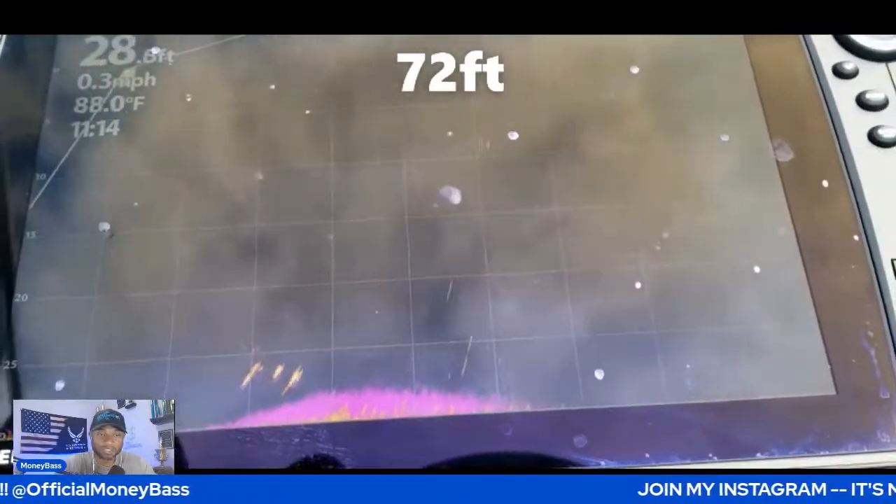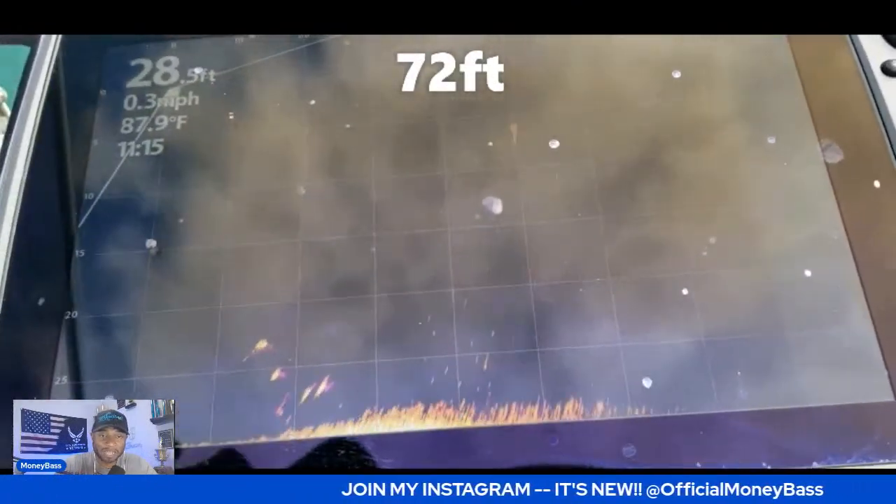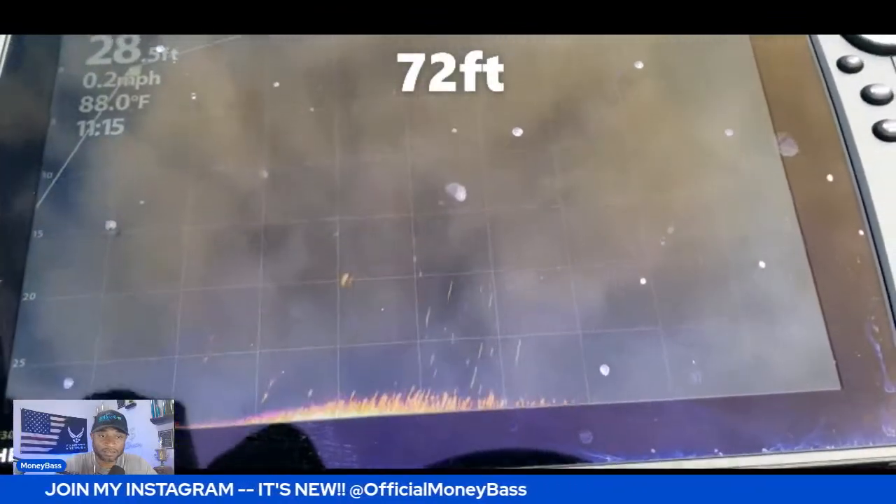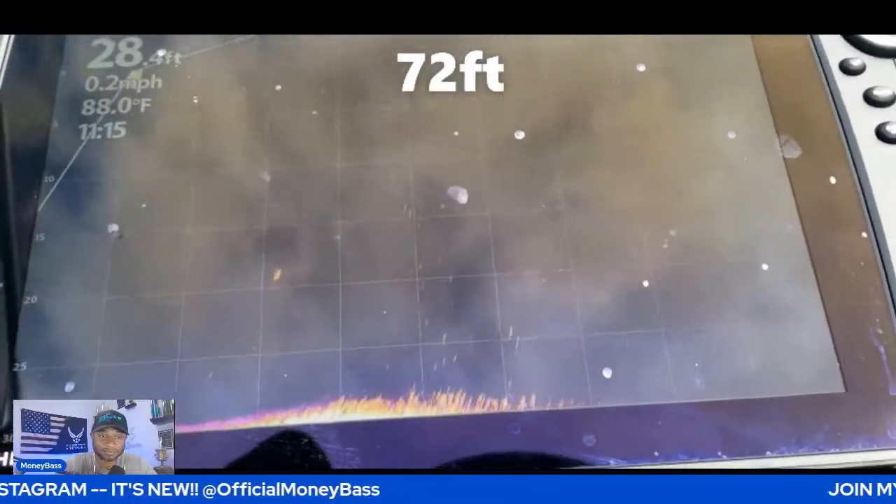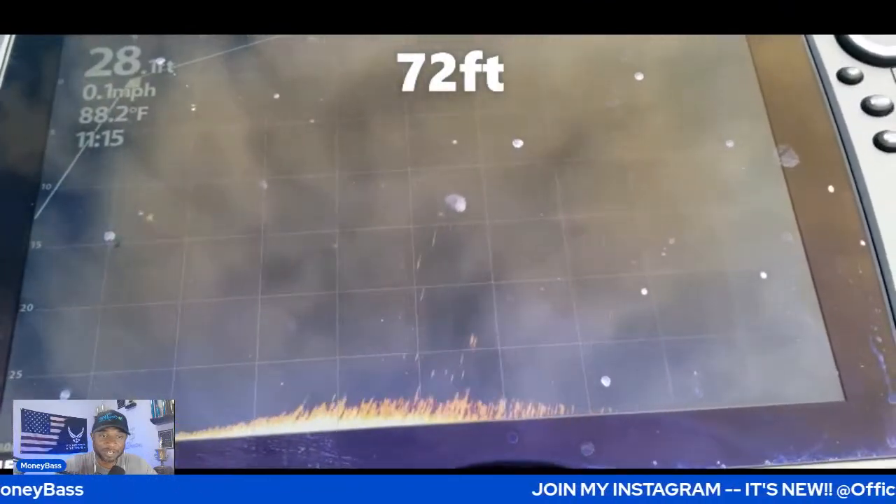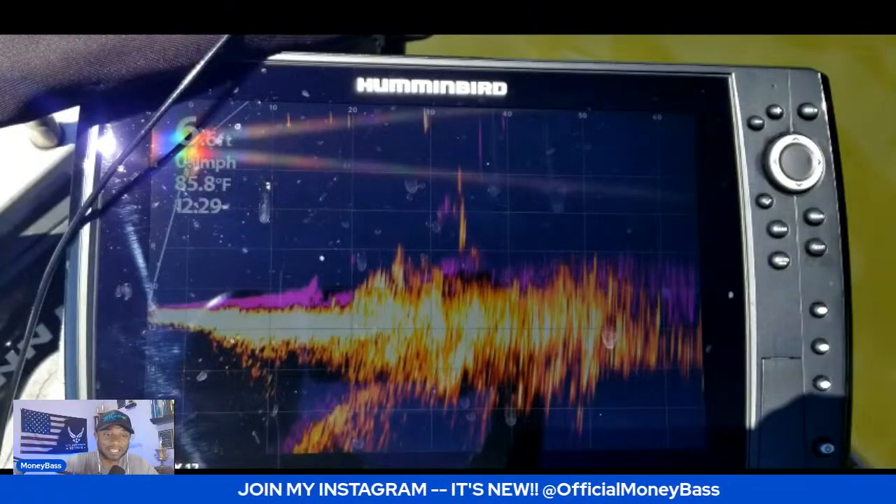All right, you can see some fish right down there at the bottom of the screen. And there's my bait. I can see it coming right above those fish. Let's see if they go up and take a look at it or not. Nope.